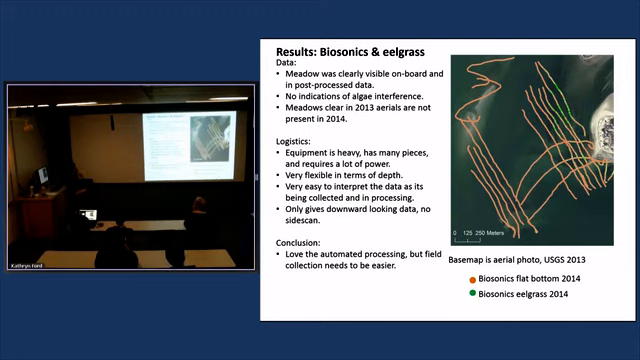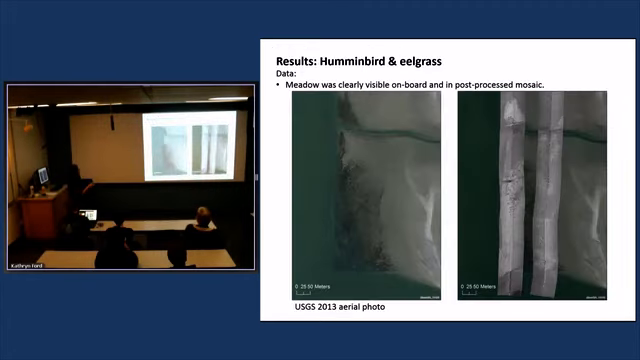We've done surveys in a couple hundred feet of water with this instrument. Very easy to interpret the data. The Visual Habitat processing is fabulous. And this one only gives that downward looking, no side scan. Love the automated processing, but the field collection was just sort of ridiculously complicated for what you get.